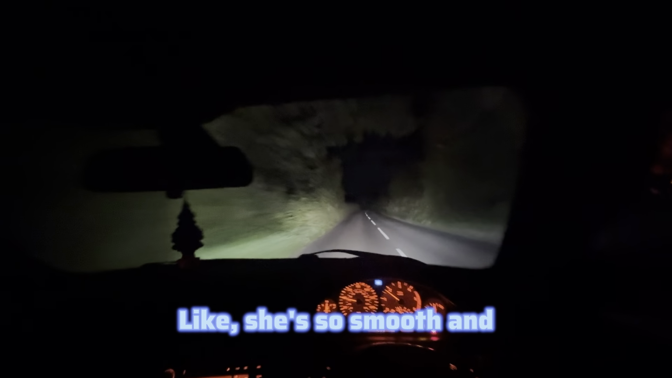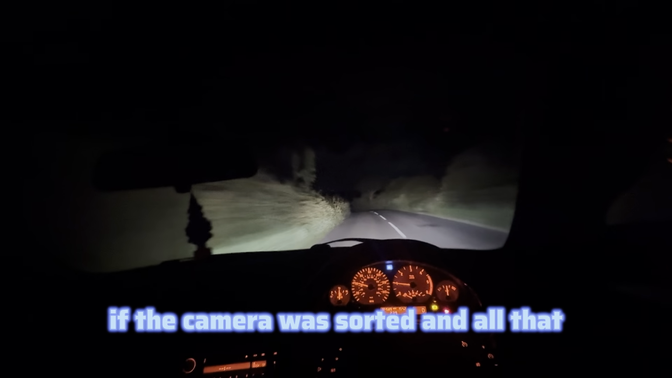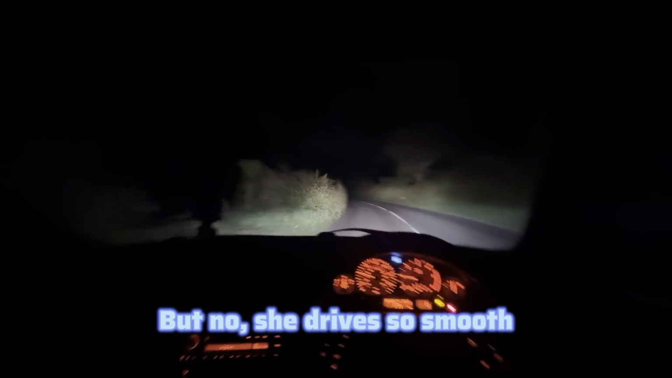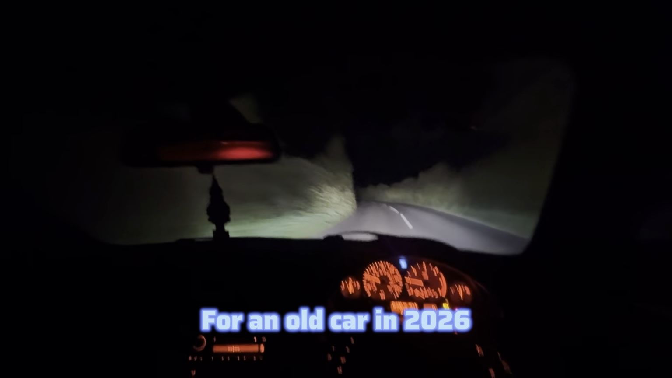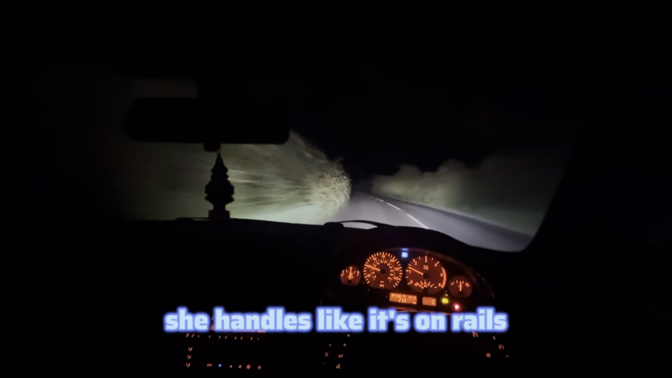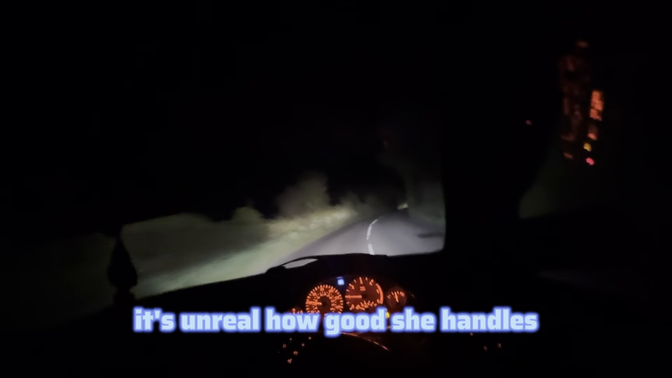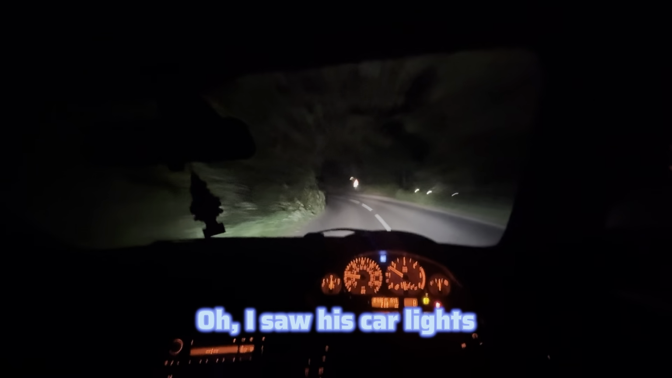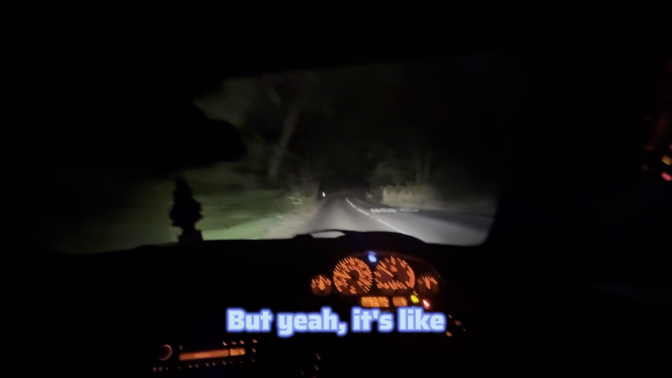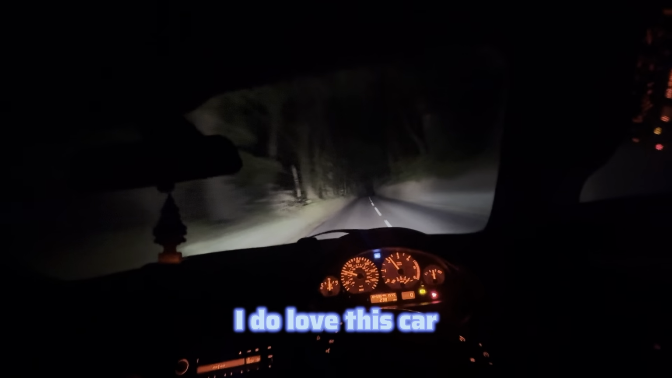She's so smooth, and obviously the camera's out. It'd be better if the camera was sorted and all that under tracking. But no, she drives so smooth. For an old car in 2026, she handles like it's on rails. It's unreal how good she handles. Car coming. Don't know what that was. Sounded nice though. Oh, I saw his car lights. Yeah, literally, she handles like she's on rails. So I do love this car.